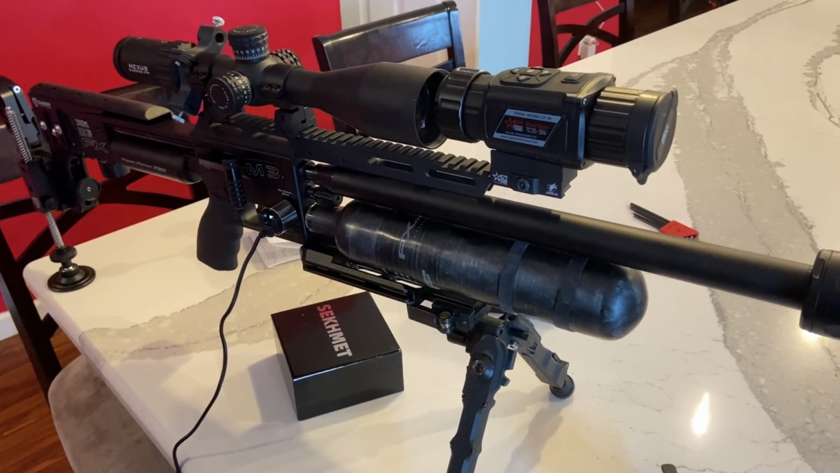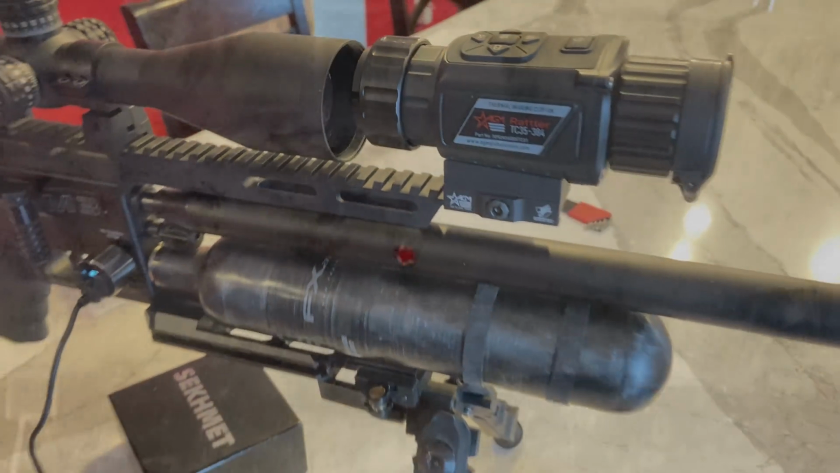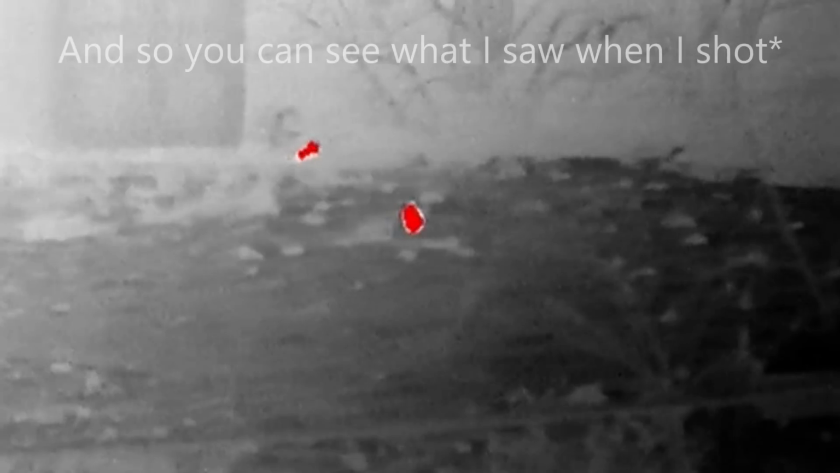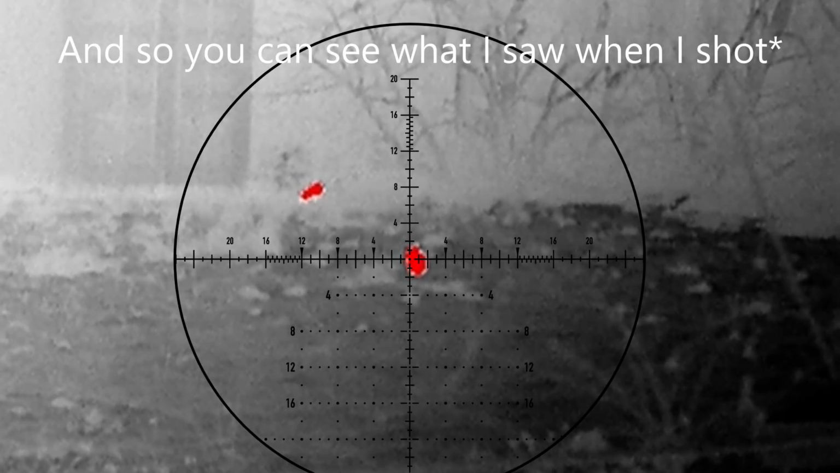All right, so this is the current configuration with which I've shot the rabbits. It's important to note that this model does record, but it does not record with audio, and there is no crosshair because it's in front of your day scope. So the reticle is overlaid and the sound put on strictly for your entertainment value.